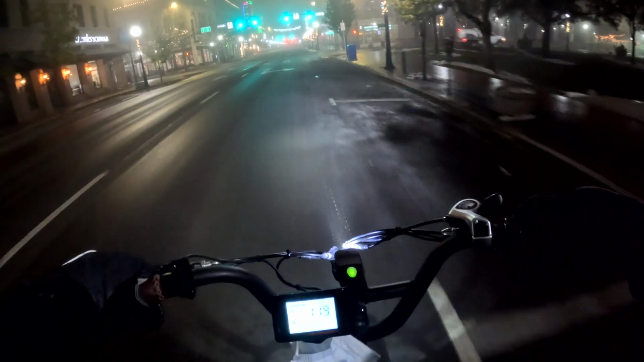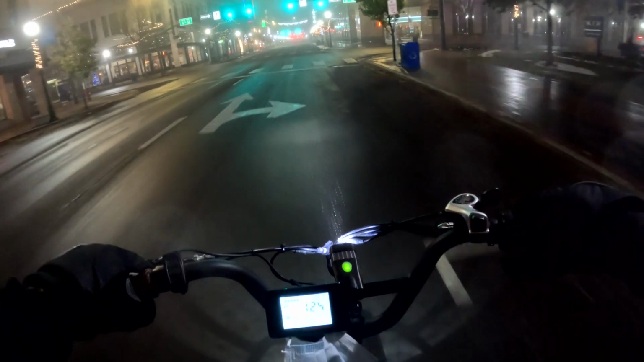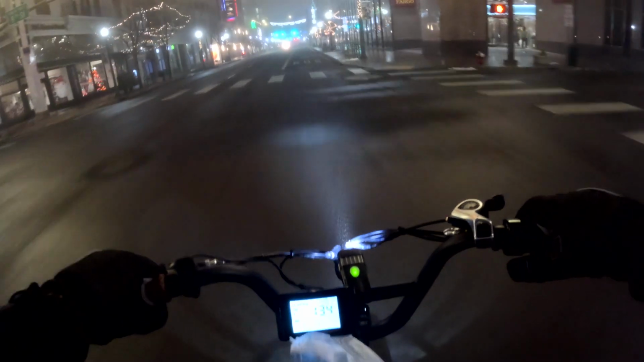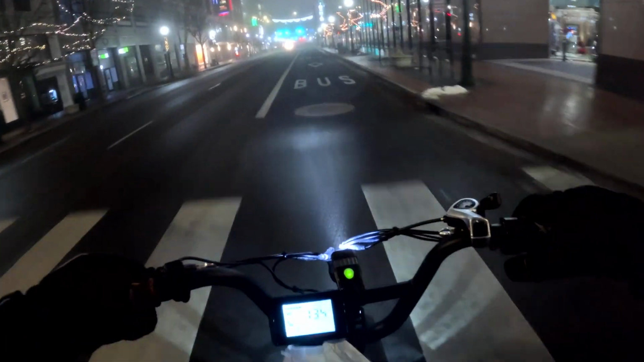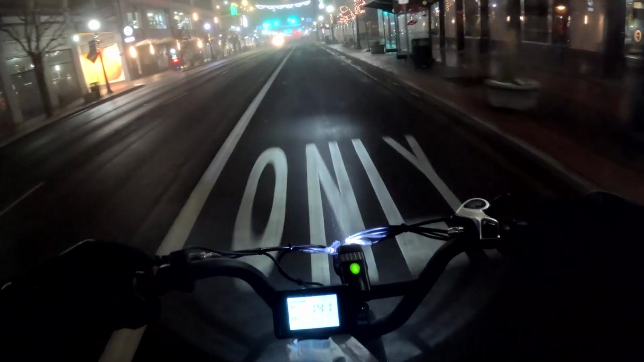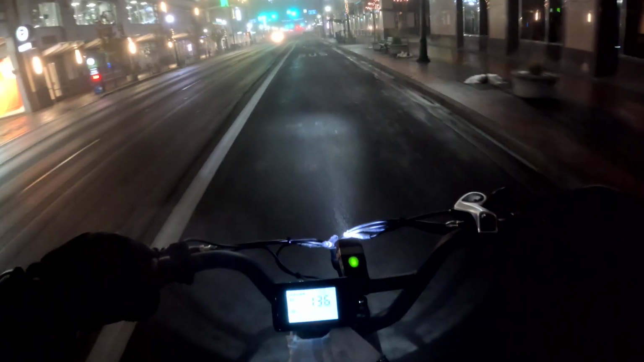Dude, that truck just completely ran that red light. Holy crap. Yeah, so while I run a yellow light. Alright. I guess I'm also in the bus only lane.